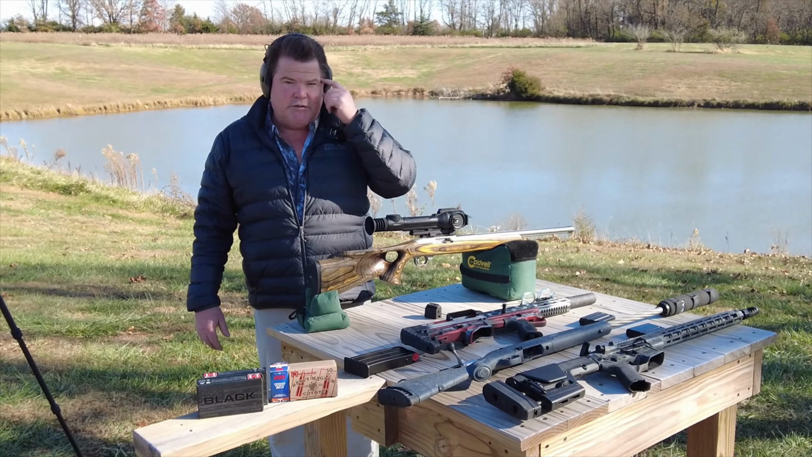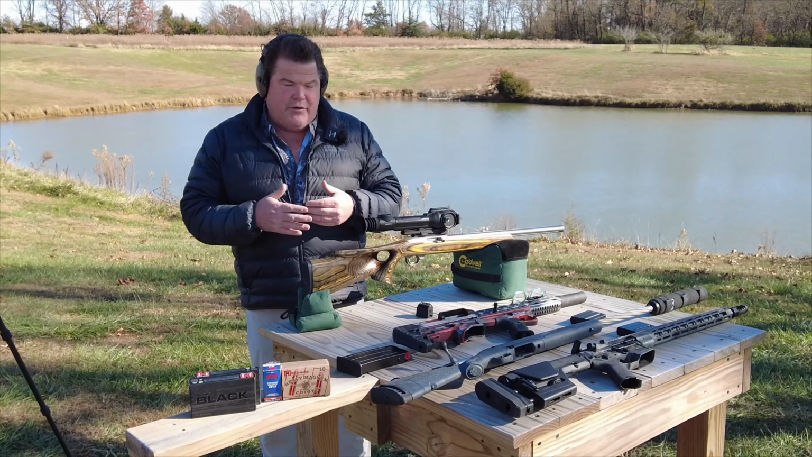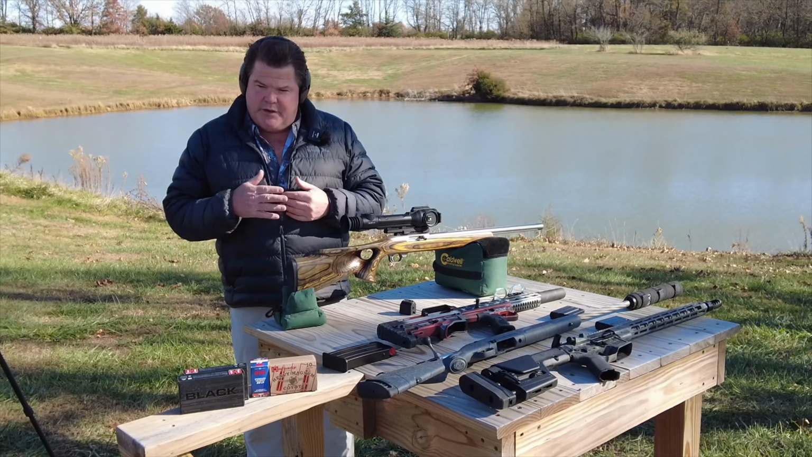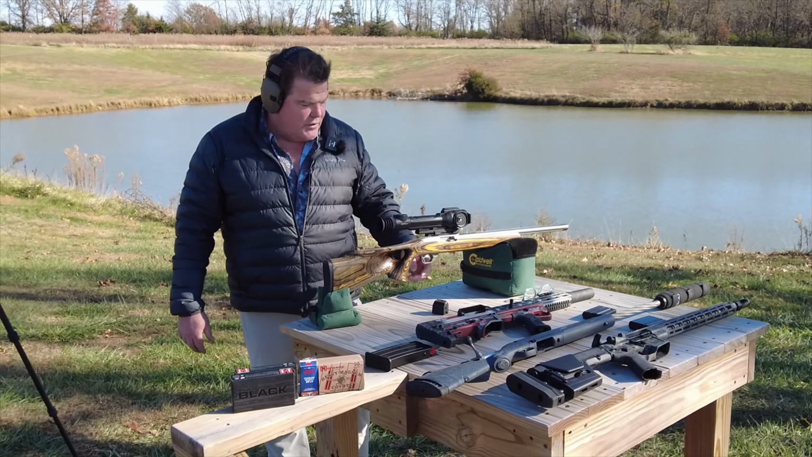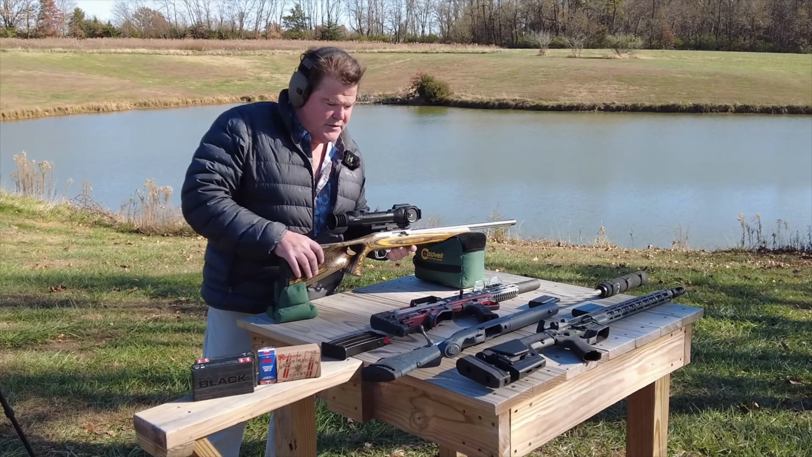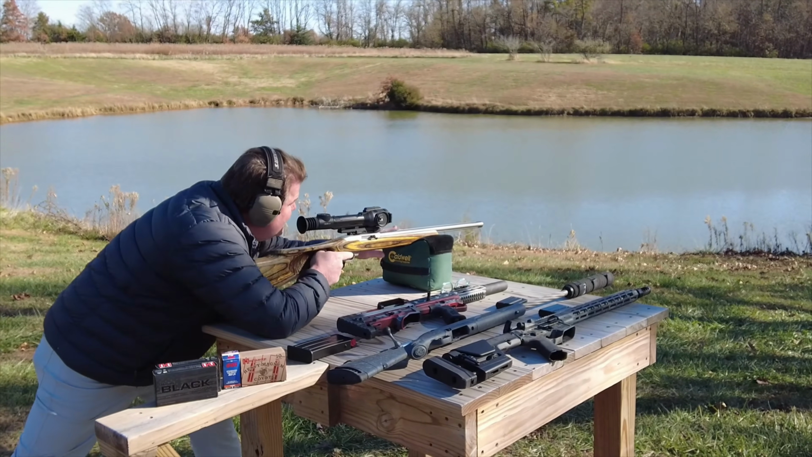One of my favorite devices for the money right now on the market for an entry level. I say entry level, I mean, it's a very sophisticated, high resolution device, but at an entry level price point. So for a Pulsar, that's a really good recommendation right at the moment. So we're going to start here on the 10/22 and we'll roll through these, see if I can get it all to work out. We're going to start right here at 50 yards on this little 22.